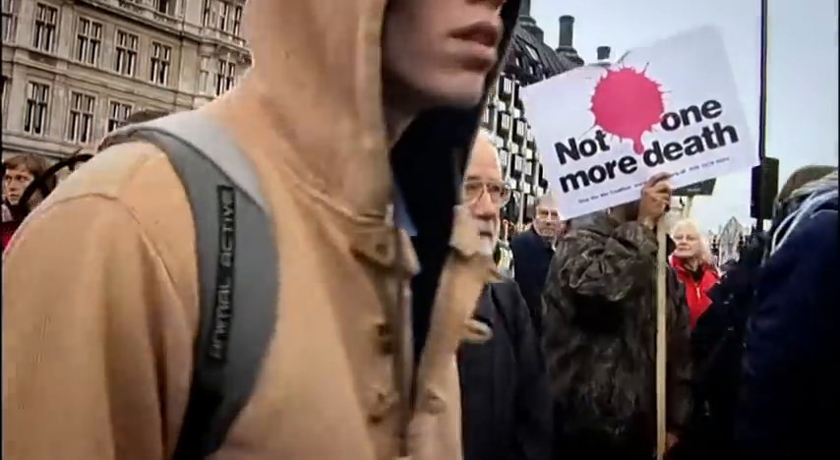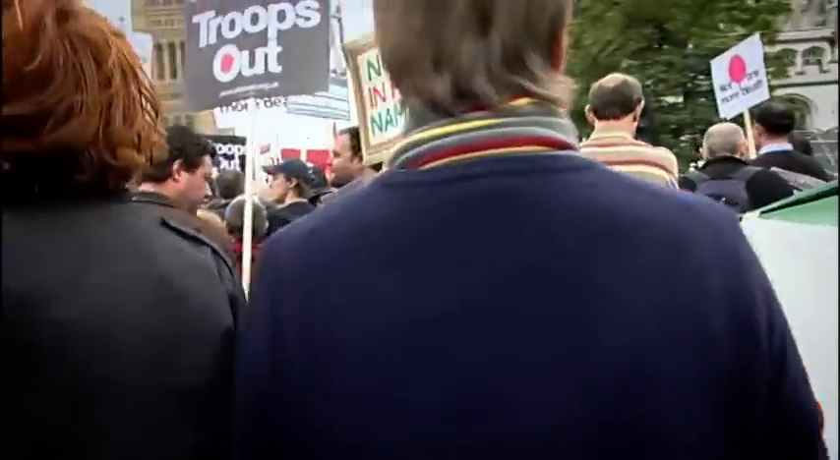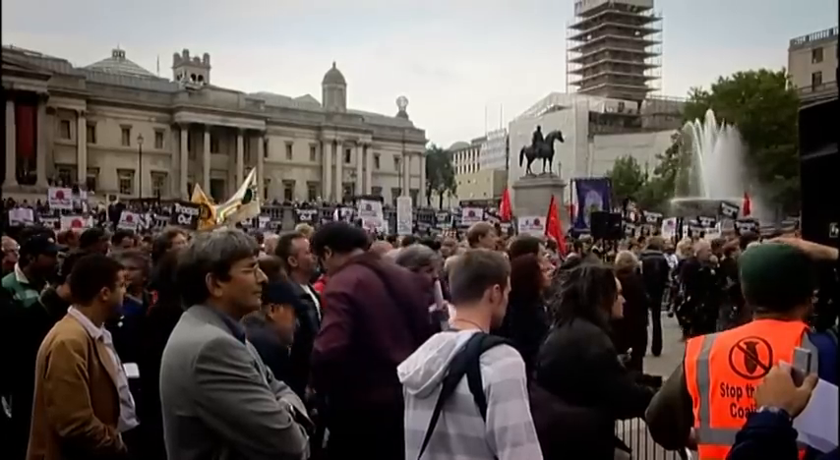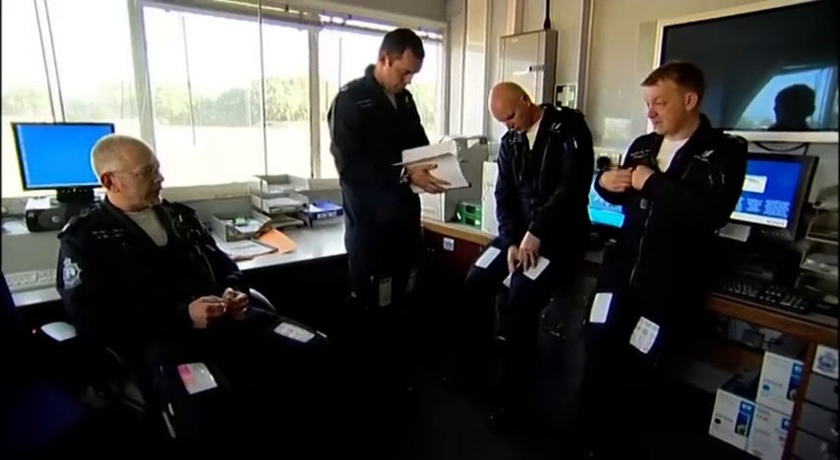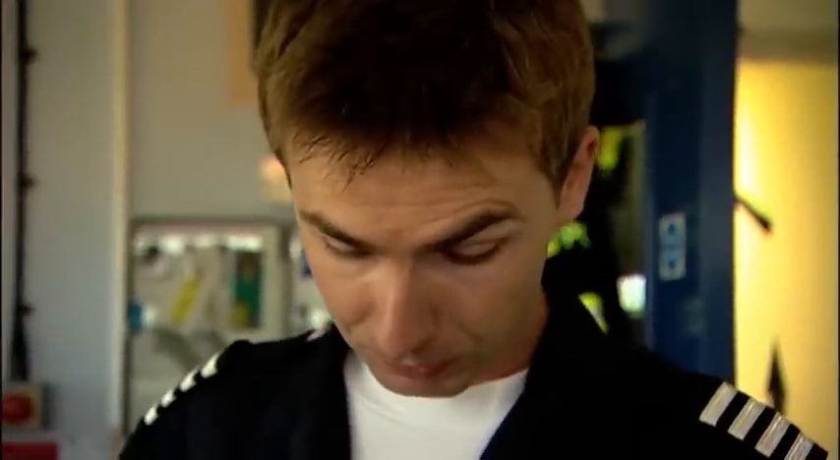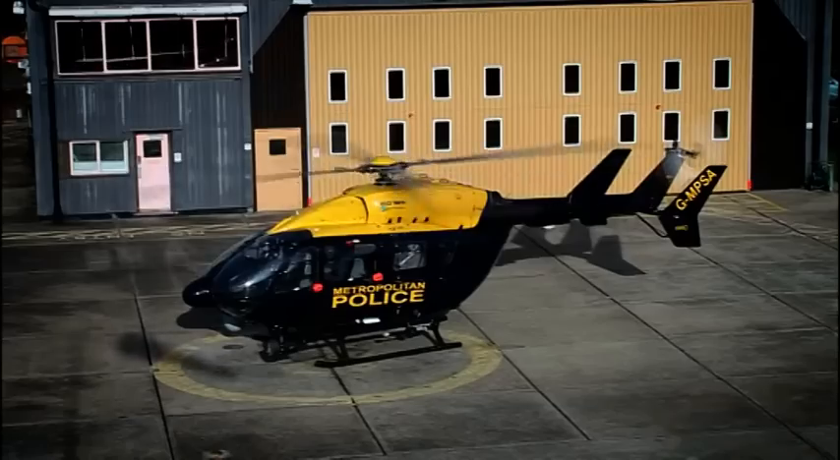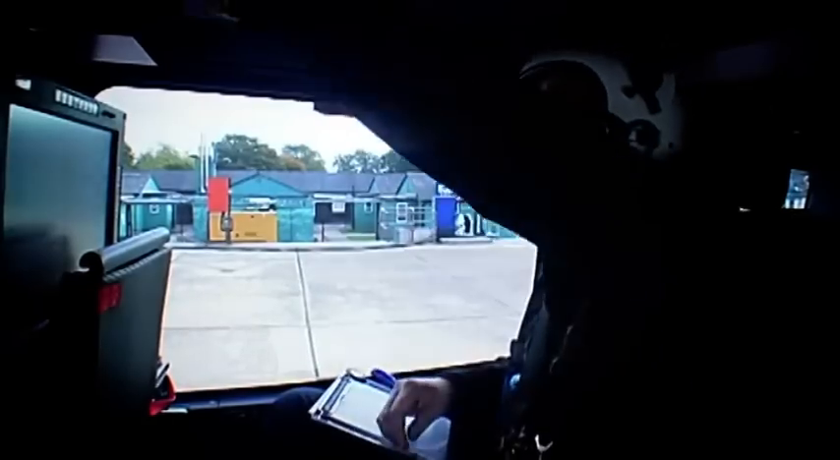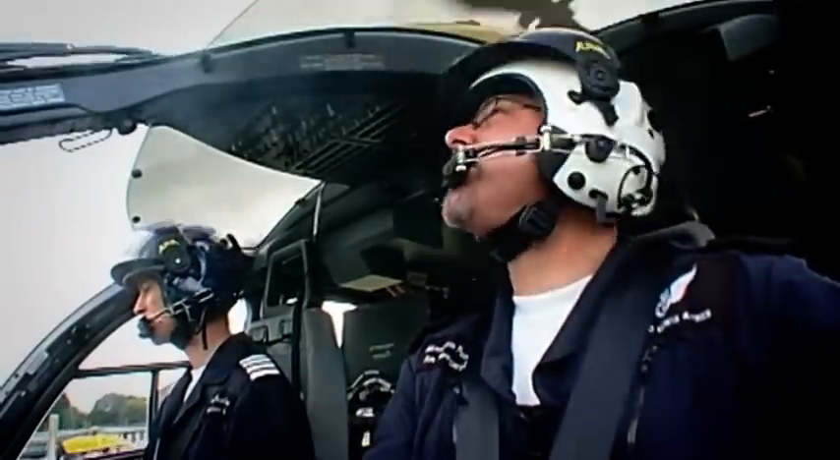In the heart of London, a demonstration is underway. Not motorbikers, anti-Iraq war protesters intent on marching on Parliament. At their base, the Sky Cops have been called on as air cover in case the demo turns nasty. Winds from 260 at 7 knots, greater than 10 k's visibility, scattered at 3,500 feet. So it's quite a stable situation over the whole area. Okay guys, we are going to be heavy. Nothing out to the west, nothing over the top.